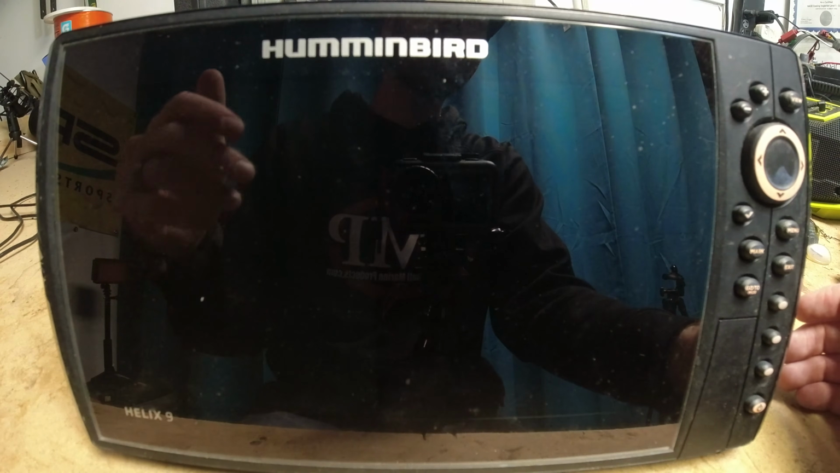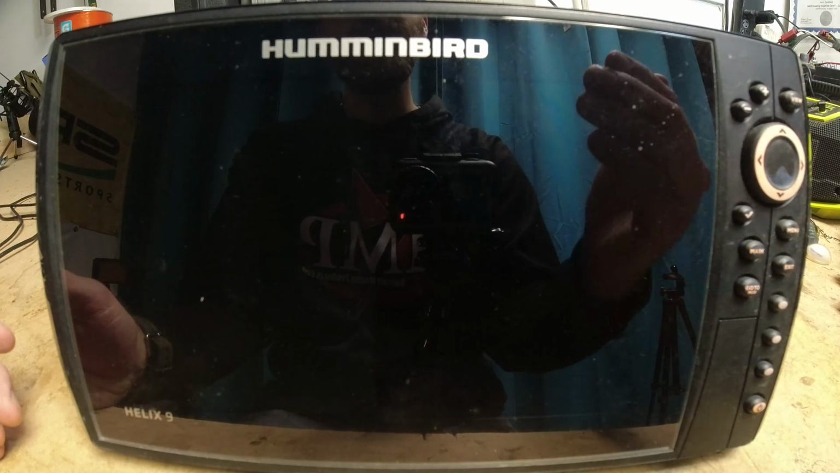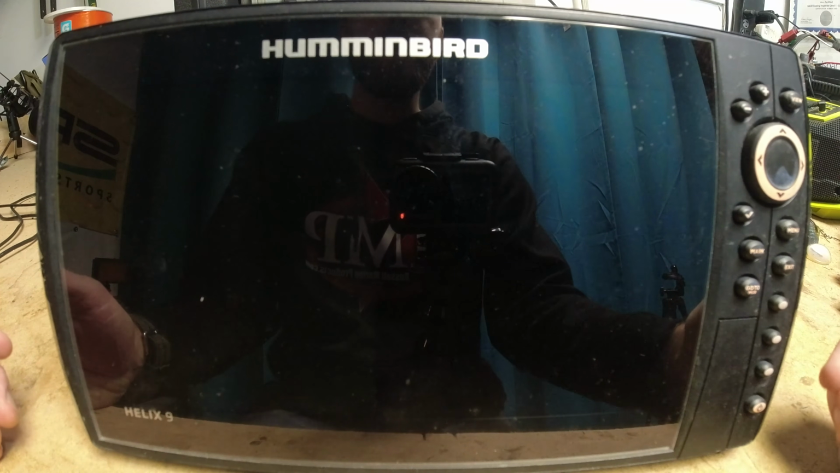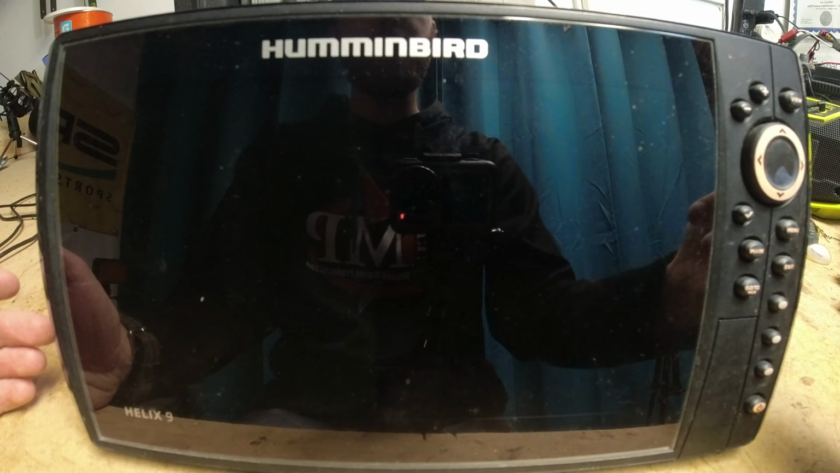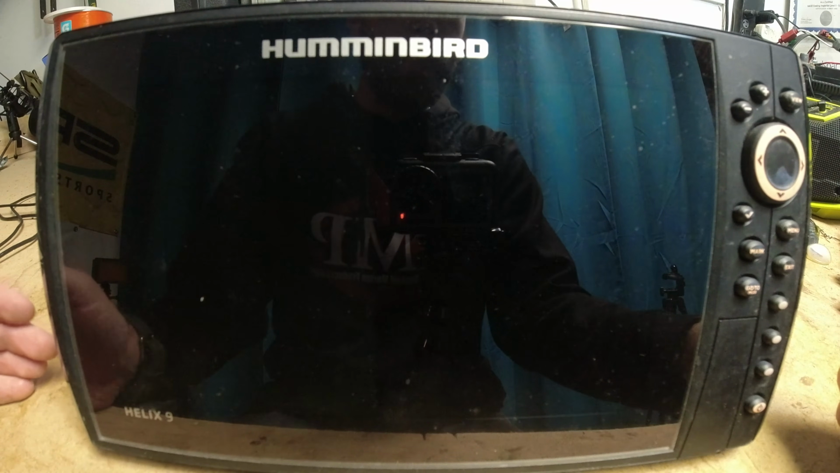But let's say that you're going to run to another spot or something like that. This is just going to decrease the amount of voltage that your unit is pulling from your battery. So if you're trying to preserve your battery life, this is a great option to use when your units are not in use at that moment in time.